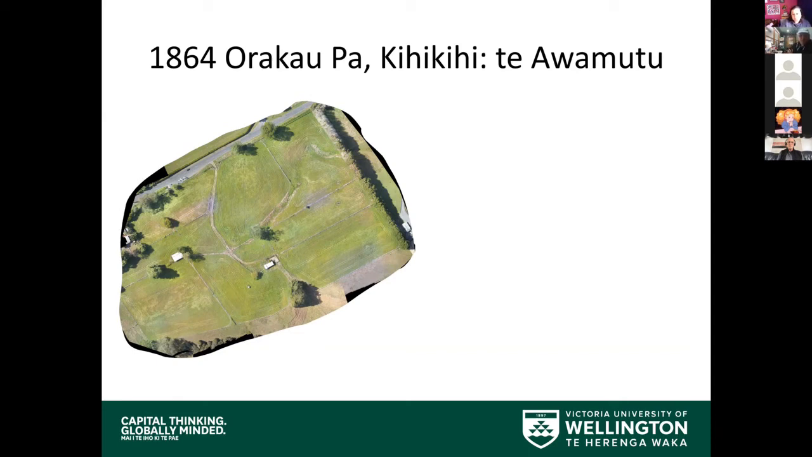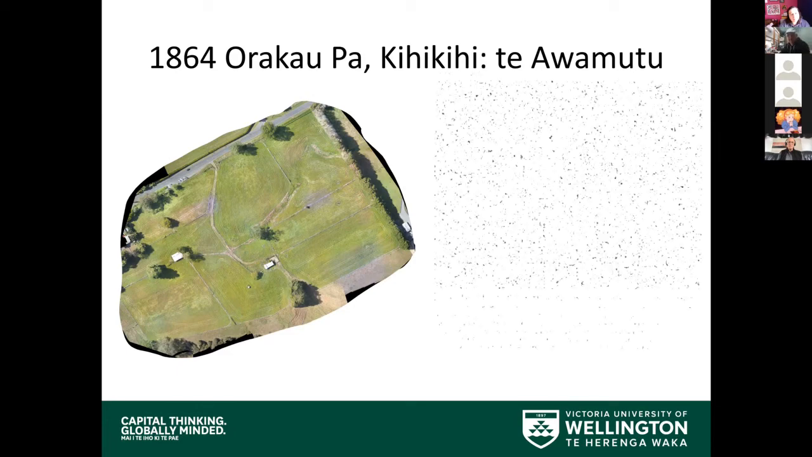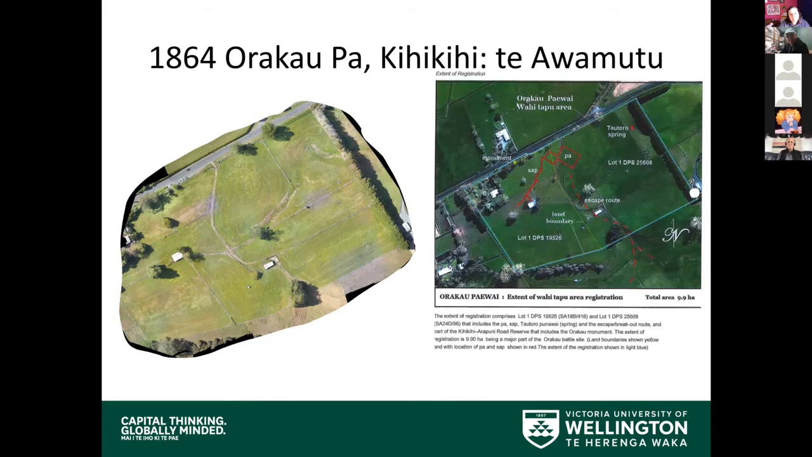Although they do now have an understanding or treaty for this land with Heritage New Zealand, it's not quite clear where the 1864 Pa site was.